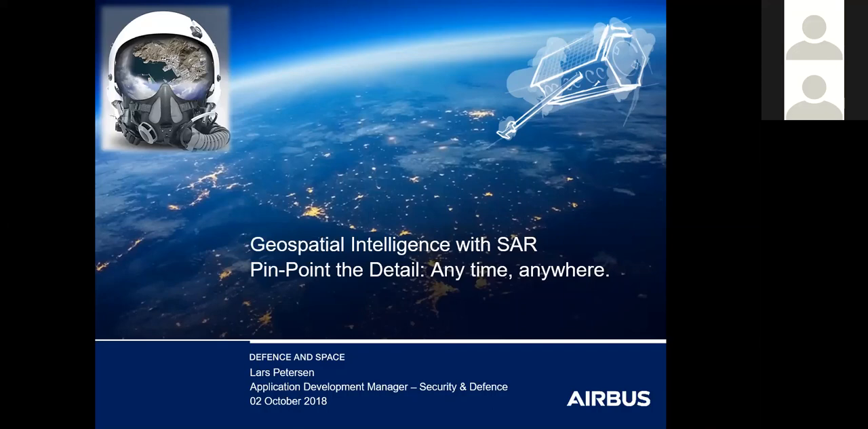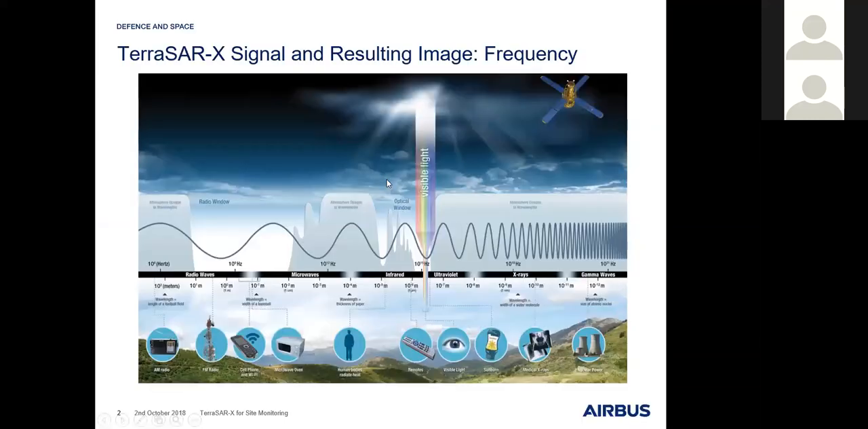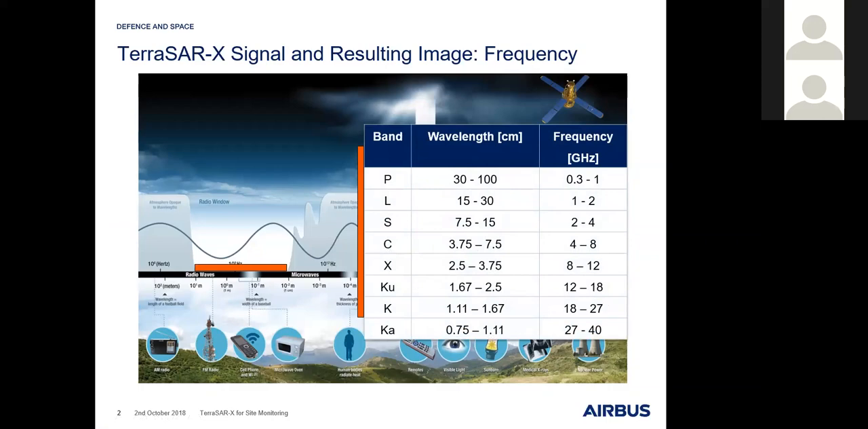What I would like to start with is to show you that we are working with radar, which means we are using a certain long wave frequency within the electromagnetic spectrum. Usually these wavelengths are divided into different bands.